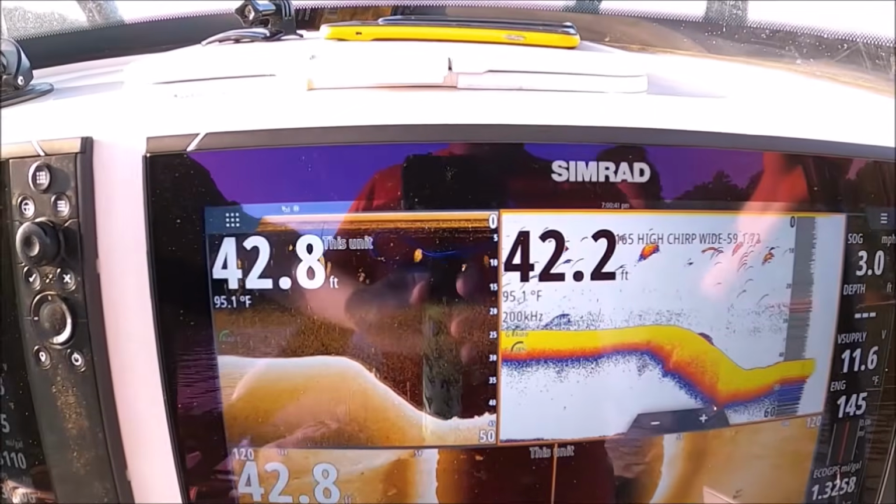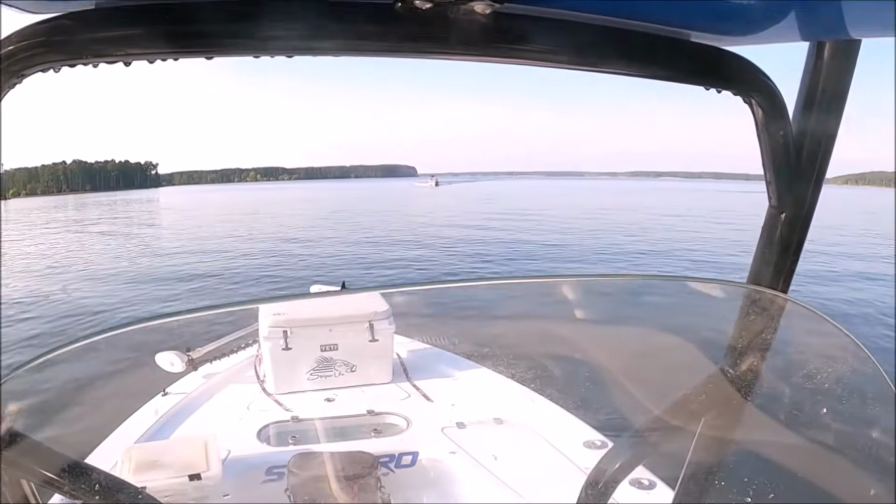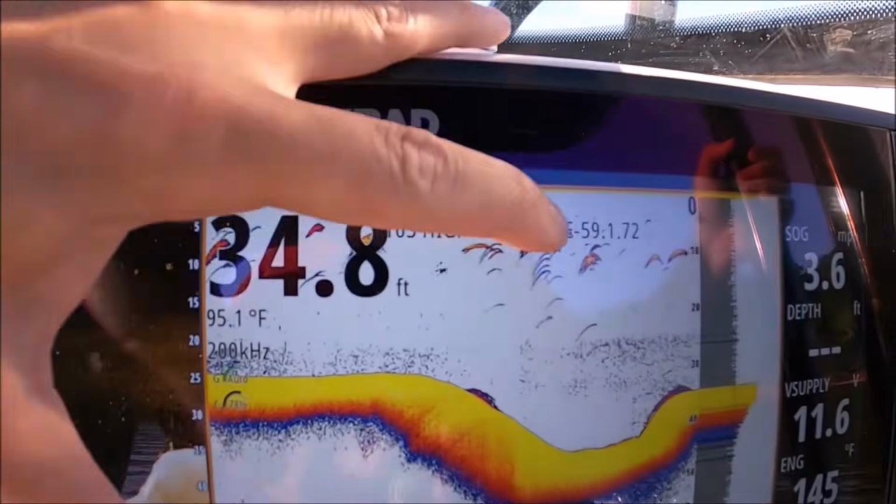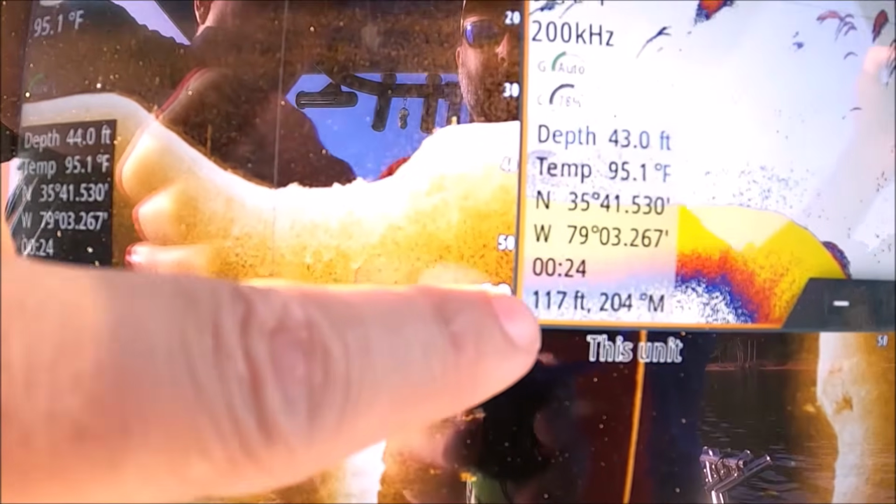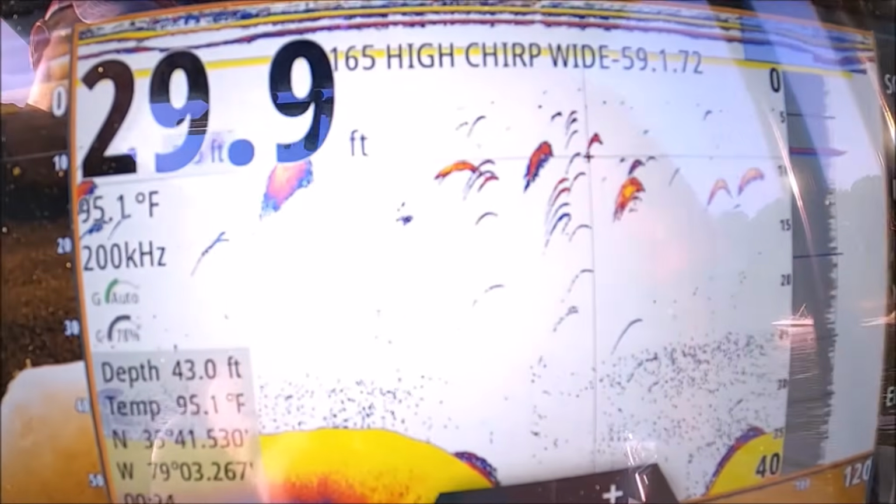The quickest and easiest way to find out exactly where those fish are, look at this, the boat coming in between both of us. The easiest way to find those fish is touch the screen. You just touch the screen here on those marks. That fish is 107, that mark is 112, 117, see it's getting further and further away from us. But now we know where that mark was.